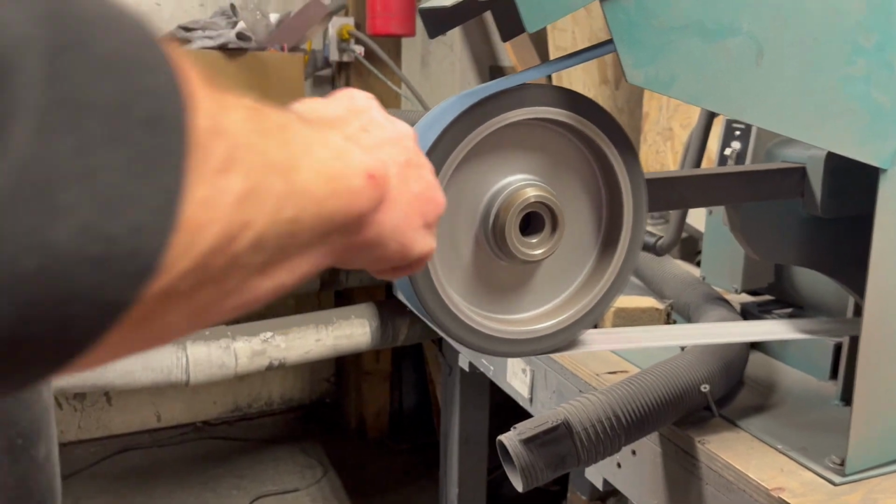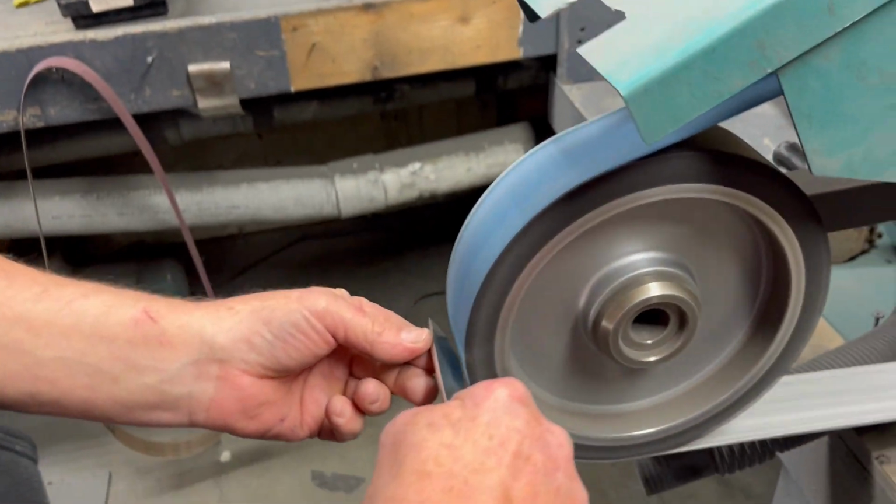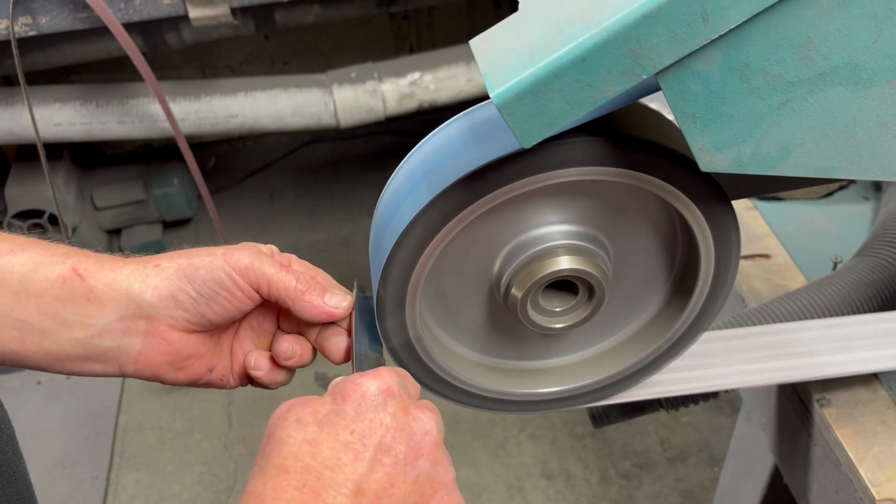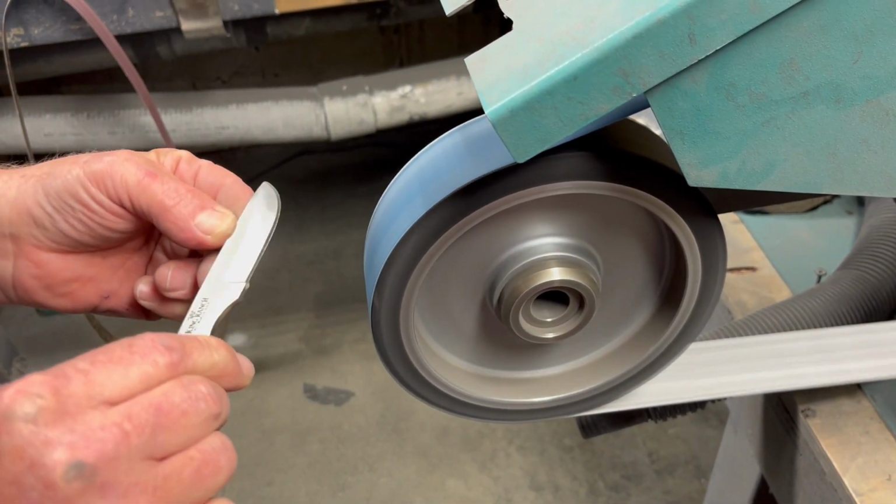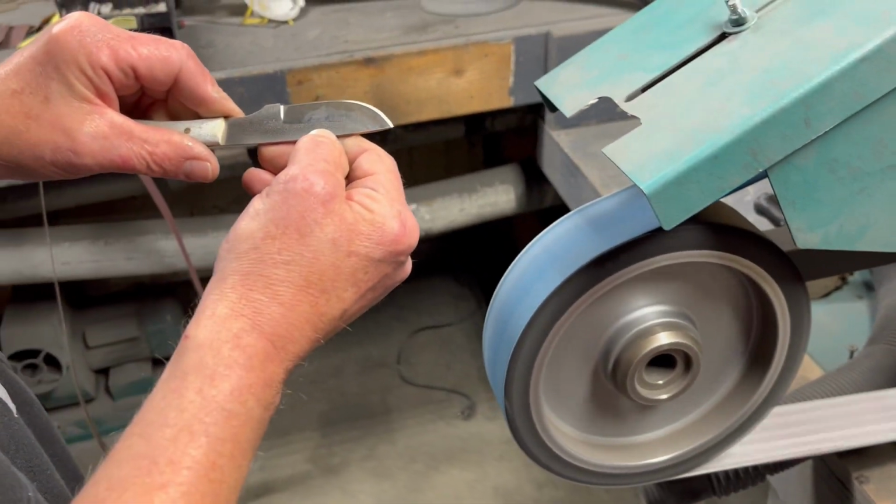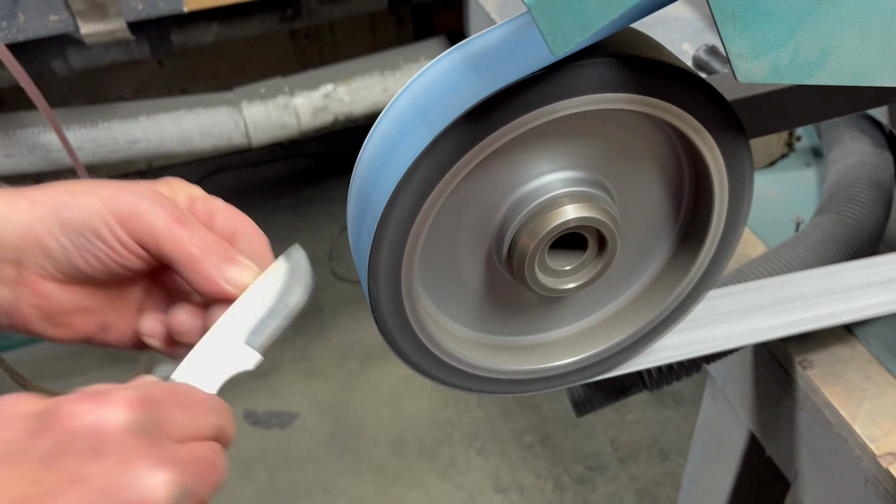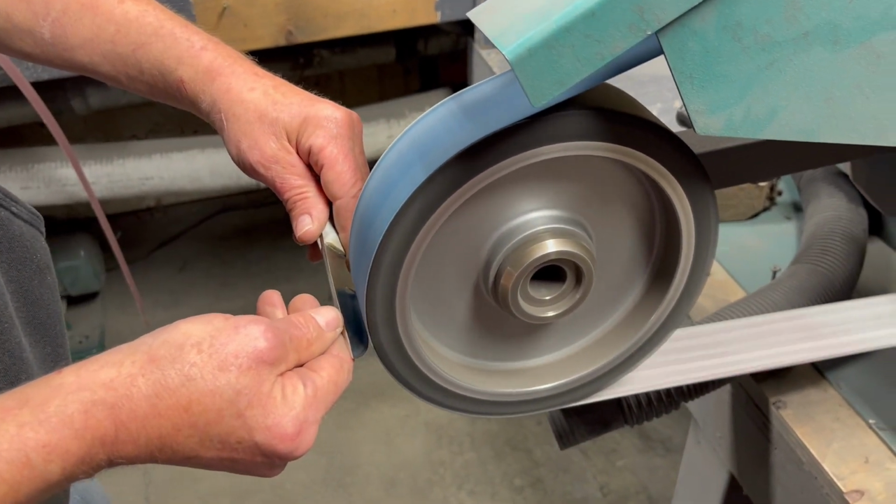So now what I'm going to do is go over my exact same line. Now if you don't go over your exact same line, you're going to get a double grind. Doesn't mean you can't get it sharp, but it doesn't look good. Okay, it's looking pretty good. One more swipe. Good. One more.